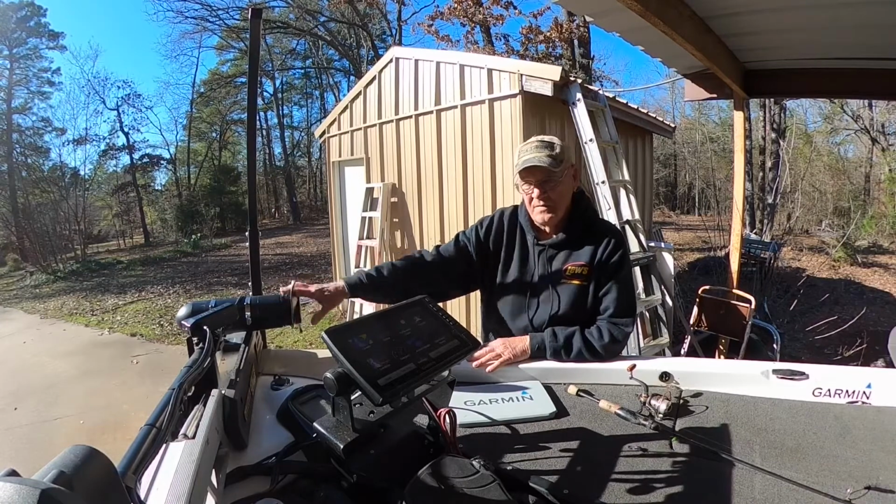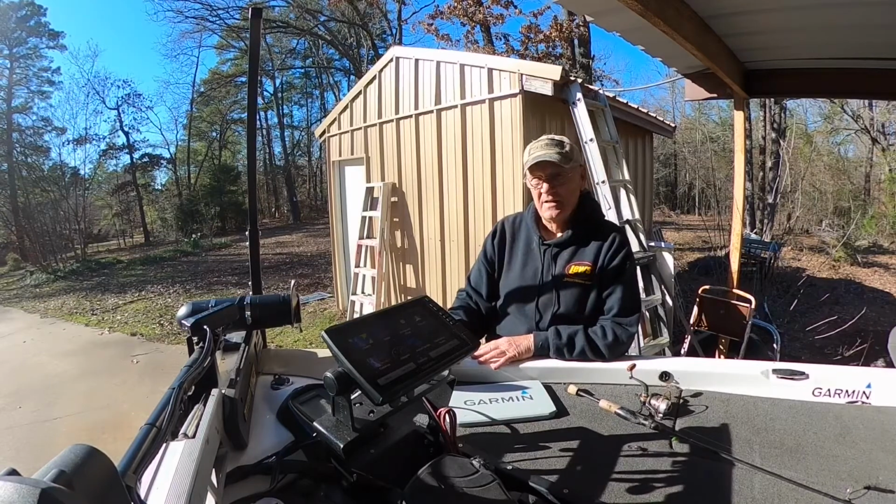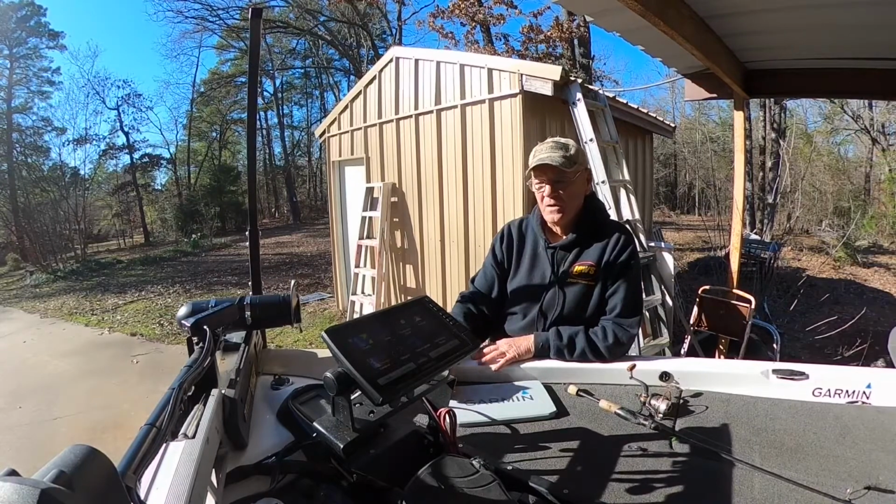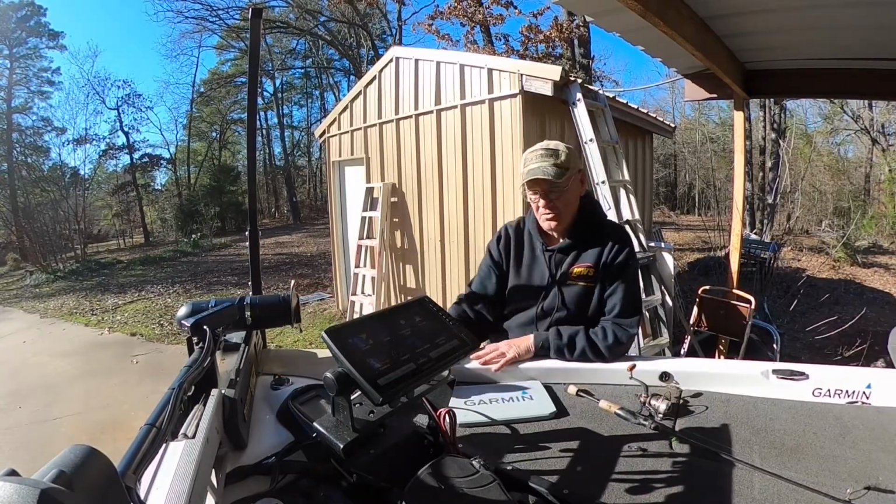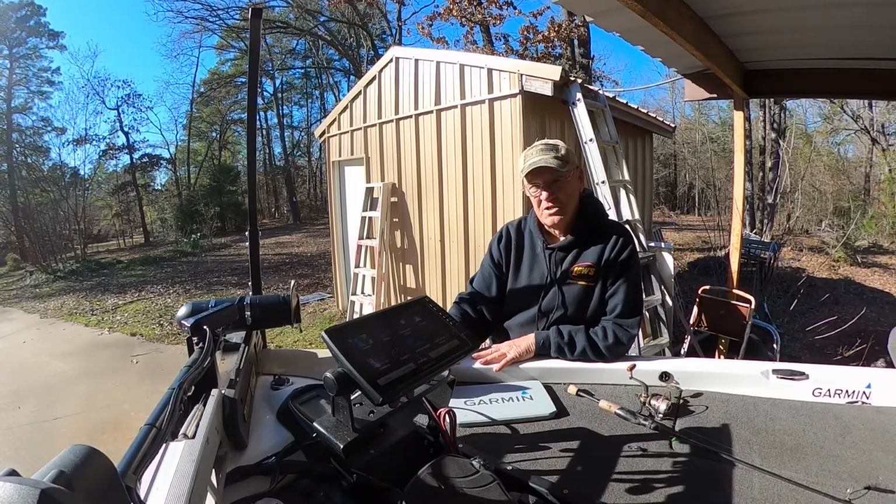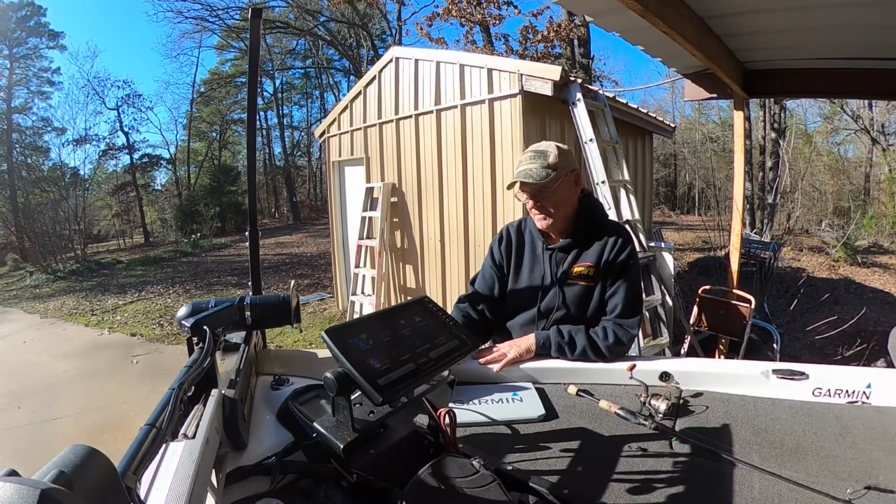The other piece of equipment that I recently acquired is this Garmin. This is a 93sv Echo Plus chart recorder with the Panoptix transducer on the trolling motor. This thing is absolutely amazing. I was able to see the fish, see the school of crappie. I was able to see my jig go down in it, see the fish bite it, and see the fish come out of the school that I was actually catching. Kind of an expensive toy. You don't need it to crappie fish necessarily, but it sure makes it a lot of fun.